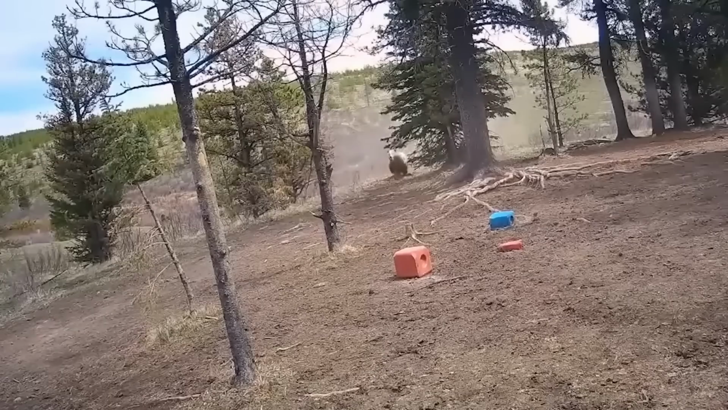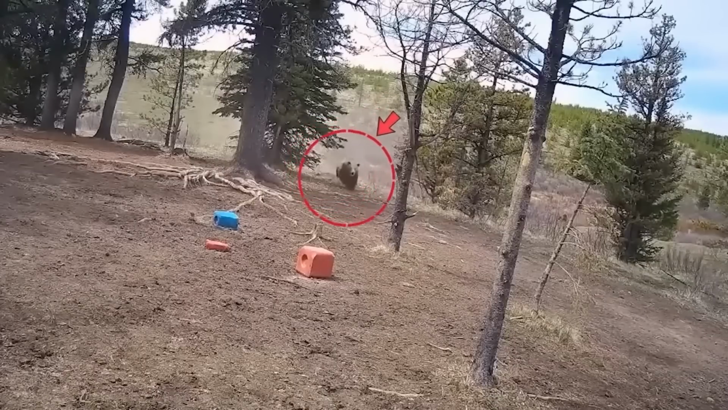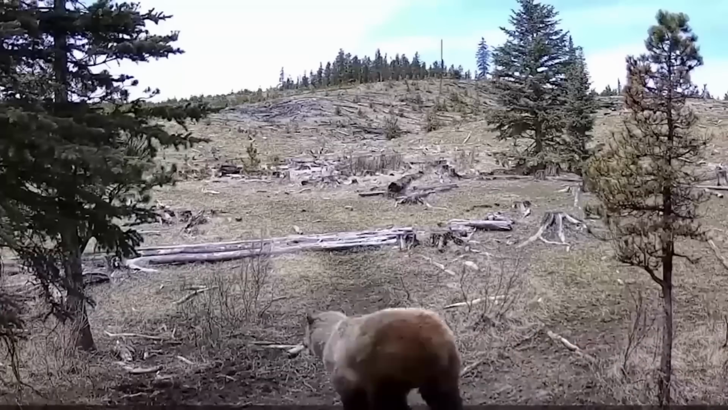The bear's pursuit was intense. However, the trail cam's view cut short, leaving the outcome shrouded in mystery. What do you think? Did the bear catch its prey, or did the fleet-footed horses outsmart the mighty predator?